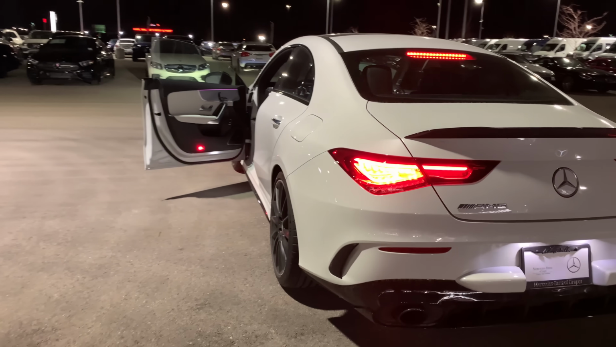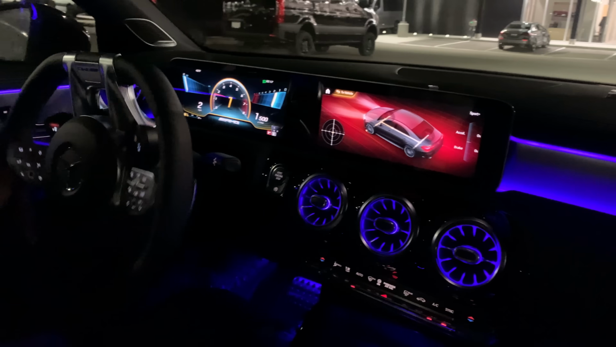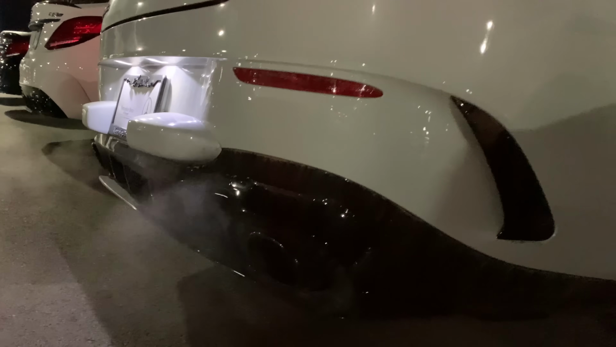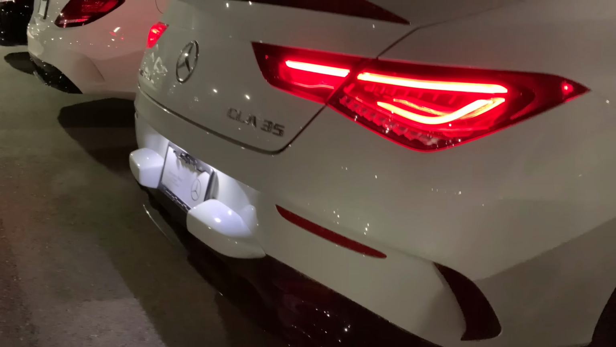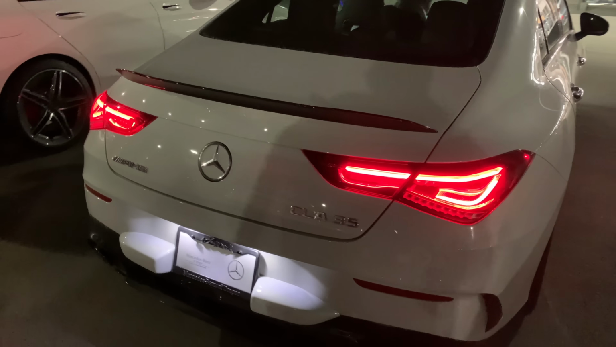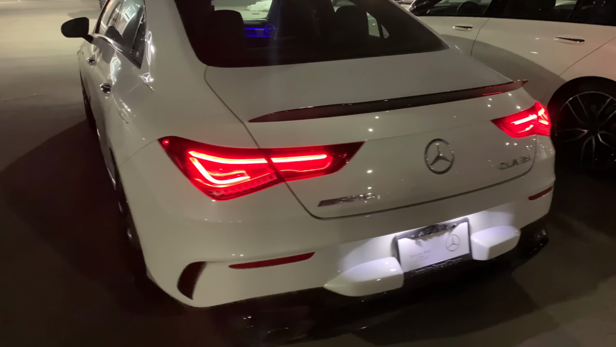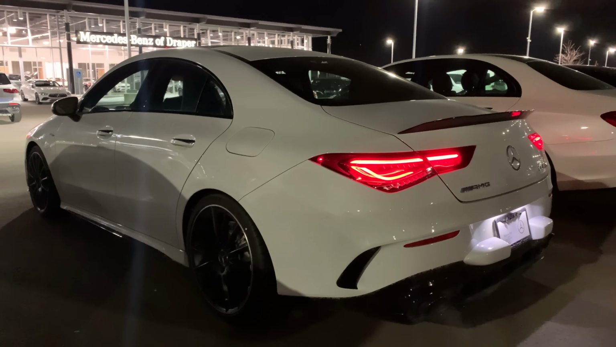Here we have the 2020 AMG CLA 35 going for a night drive. So that's the 2020 AMG CLA 35. We're gonna go for a drive and tell me guys what you think about the video.